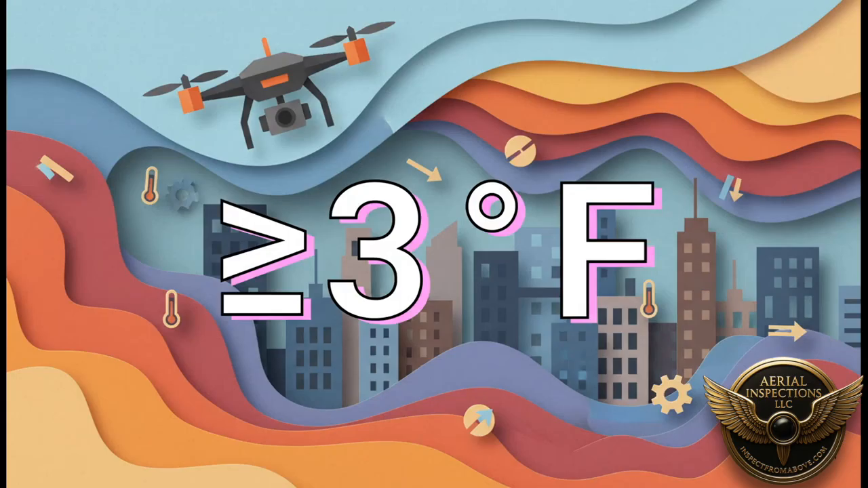And just like the wind rule for roofs, there's another hard and fast rule for finding these air leaks. The standard says you need at least a 3-degree Fahrenheit temperature difference between the inside and the outside of the building. If you don't have that, there's just not enough energy moving through that leak to create a signature your camera can see. The physics just isn't on your side.